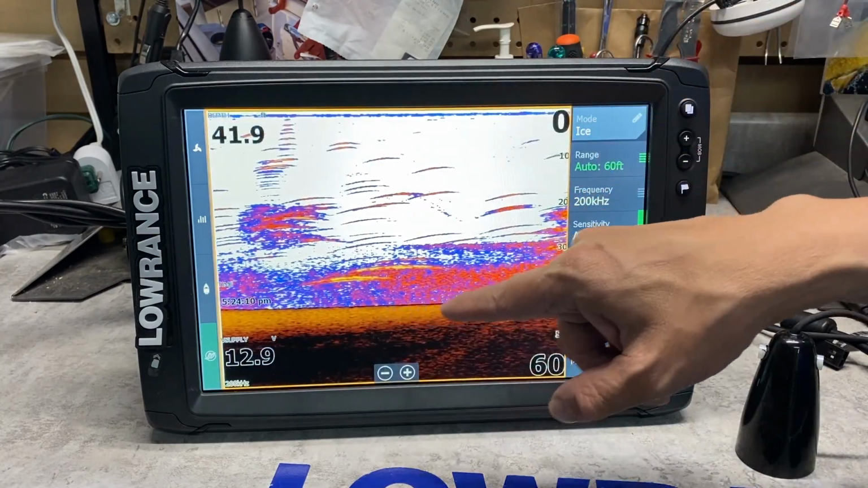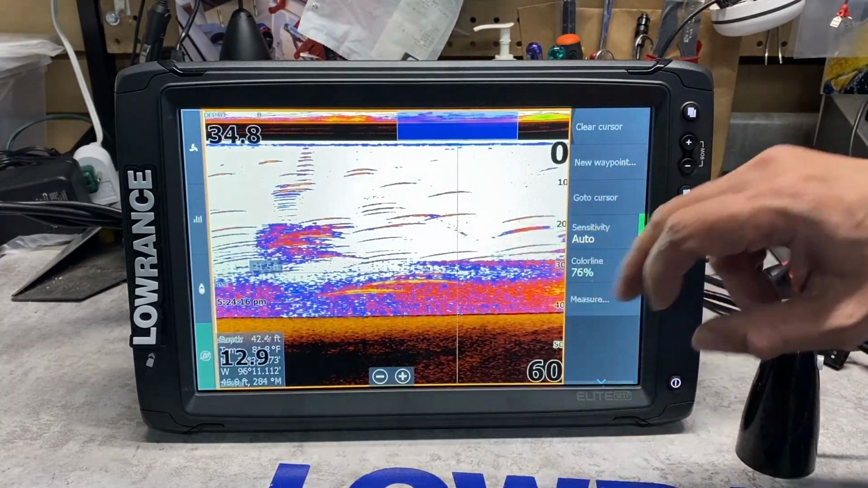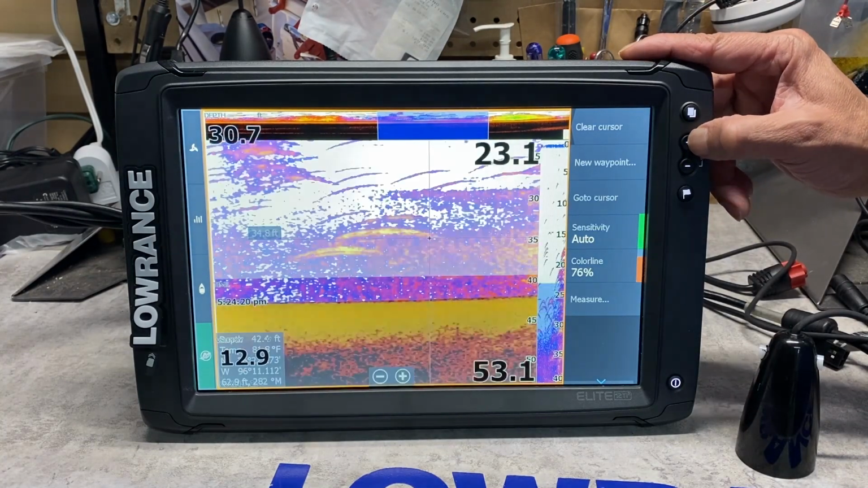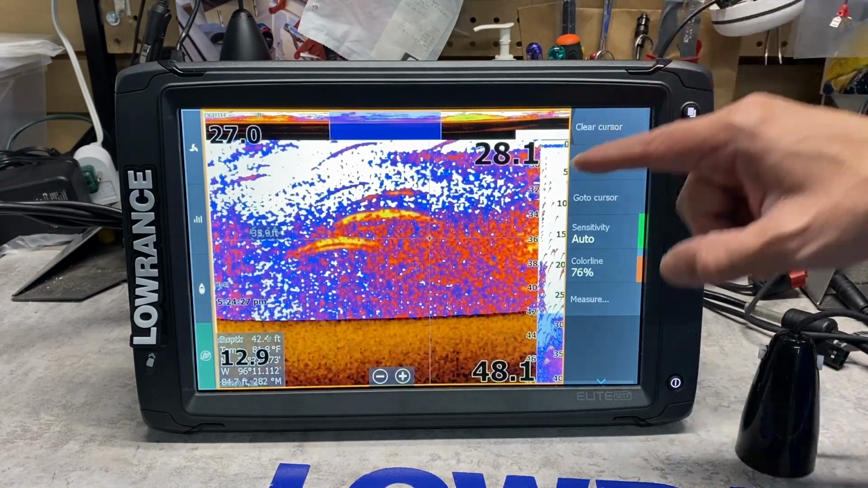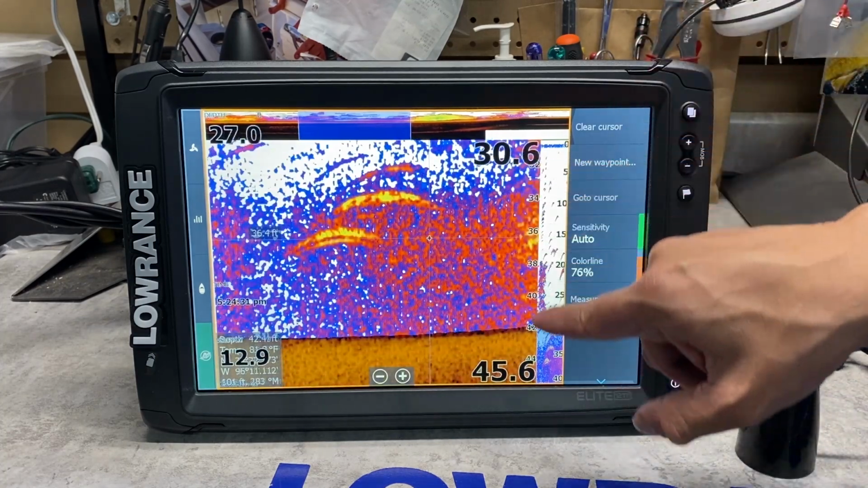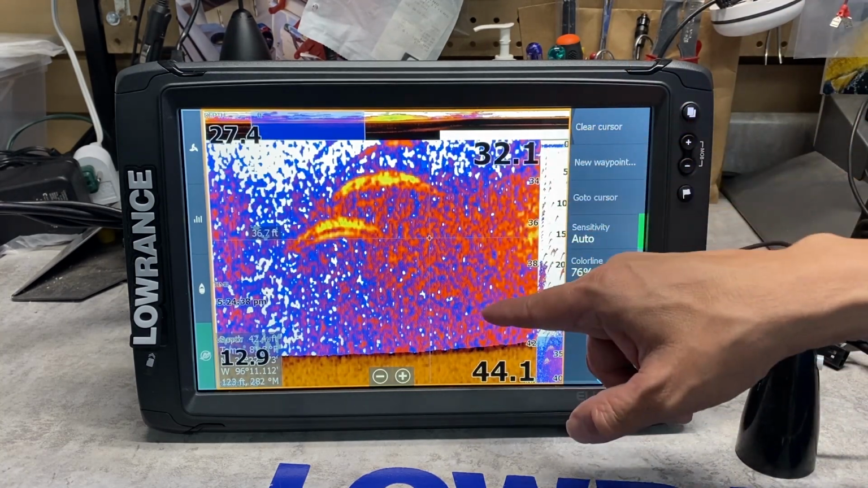We clear the cursor. Now we're going to play with the sensitivity and the zooms. I'm going to try to stop the screen. Right now we're in 35 feet of water. We zoom in once. We've got 23 to 43. Zoom in again. We have 28 to 43. Zoom in again. 30 feet to 42. Zoom in again. 32 to 42. So we've got the bottom 10 feet.